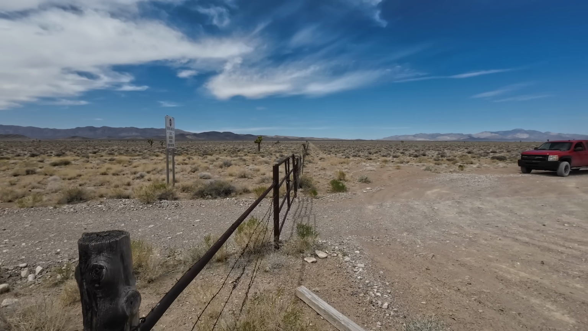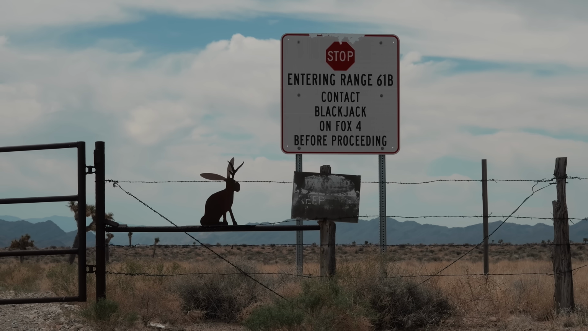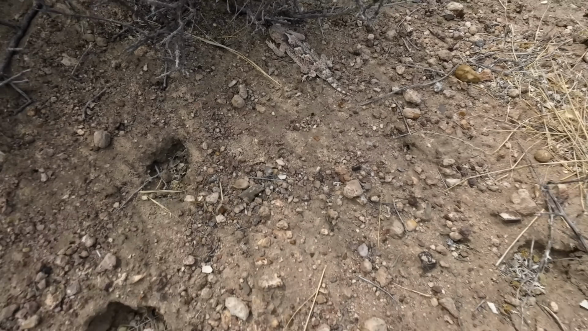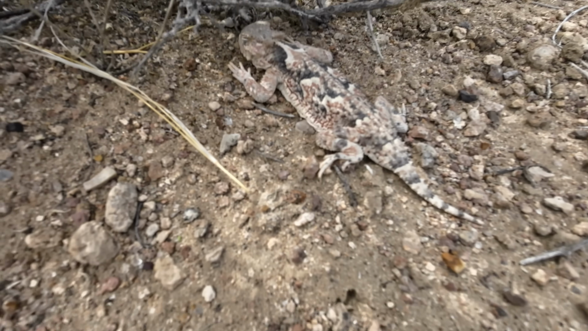This gate doesn't see a lot of use, but I've read reports that contractors do occasionally use it. When they do, they're supposed to contact a department at Nellis Air Force Base called Blackjack to get permission before proceeding. And here we have a cute little southern desert horned lizard. I hope this guy doesn't trespass onto the range.